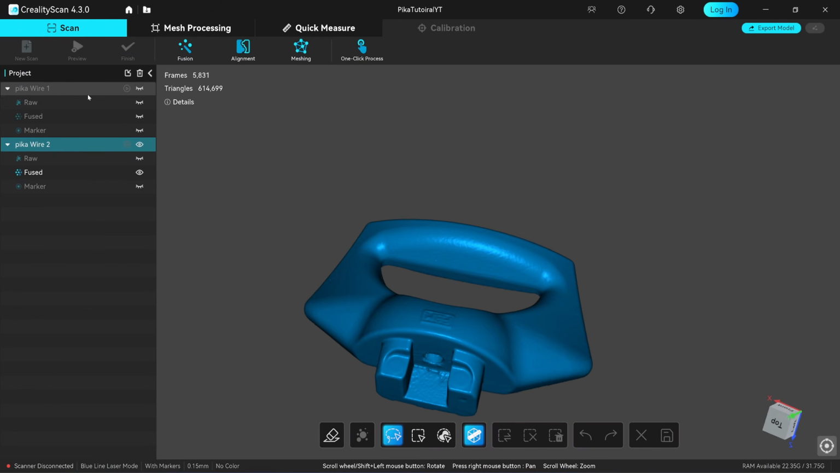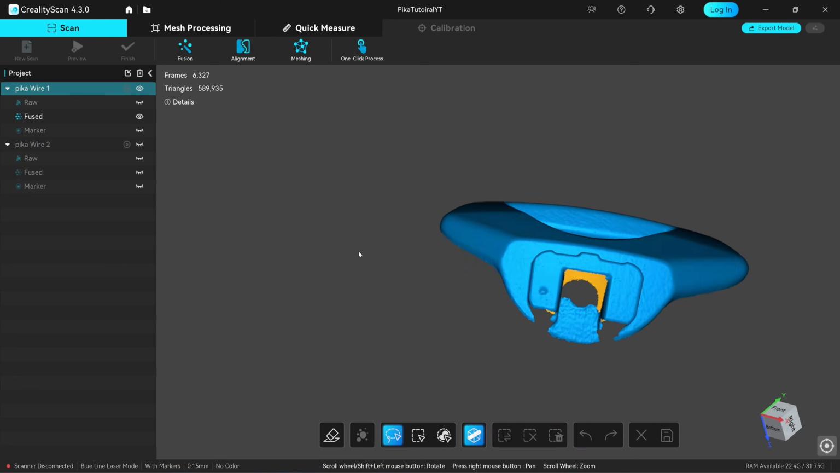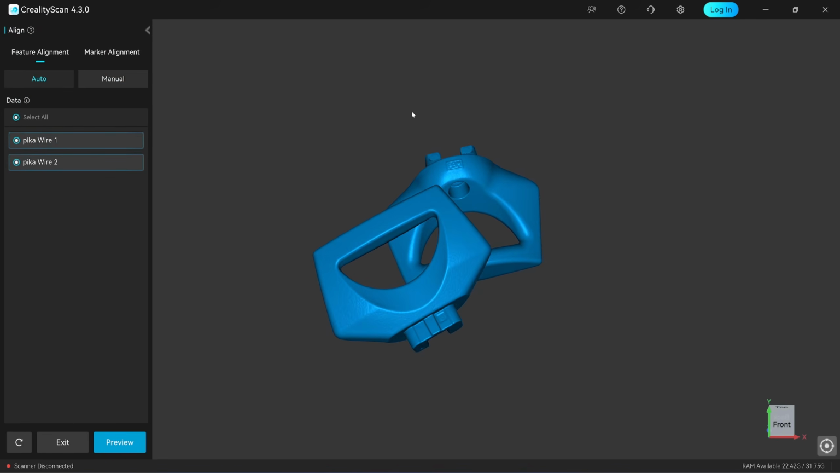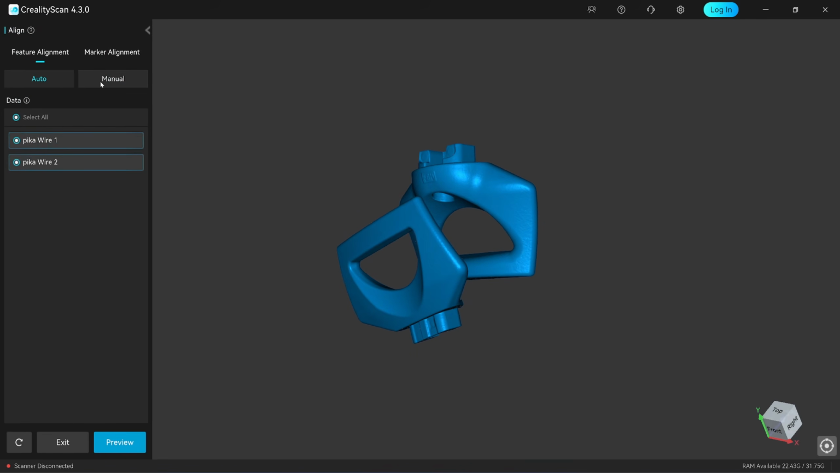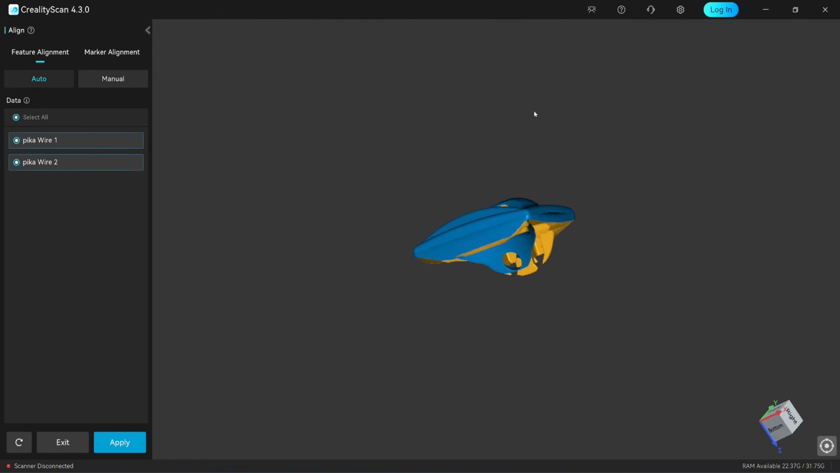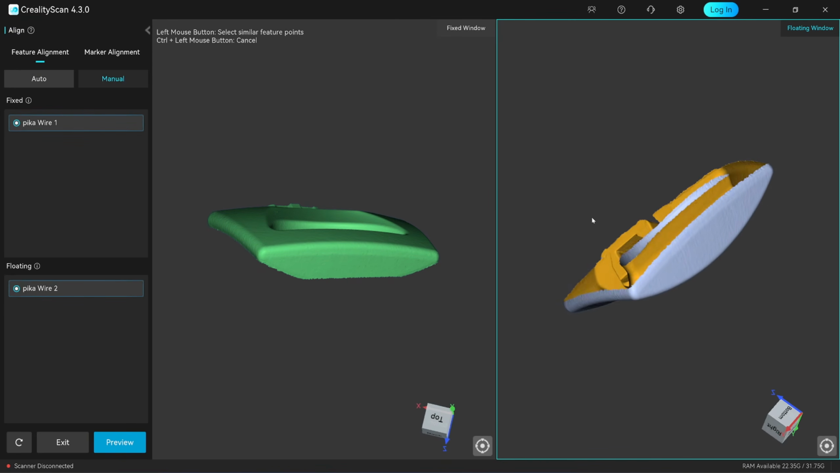Before starting the alignment, make sure all unnecessary data has been removed. It's totally fine if you miss a few spots. You can always remove them after alignment. Now click on the Alignment tab. You can try automatic alignment. It sometimes works if there's enough overlap area, but not with this scan. Click the Reset button, then open the Manual Alignment tab.